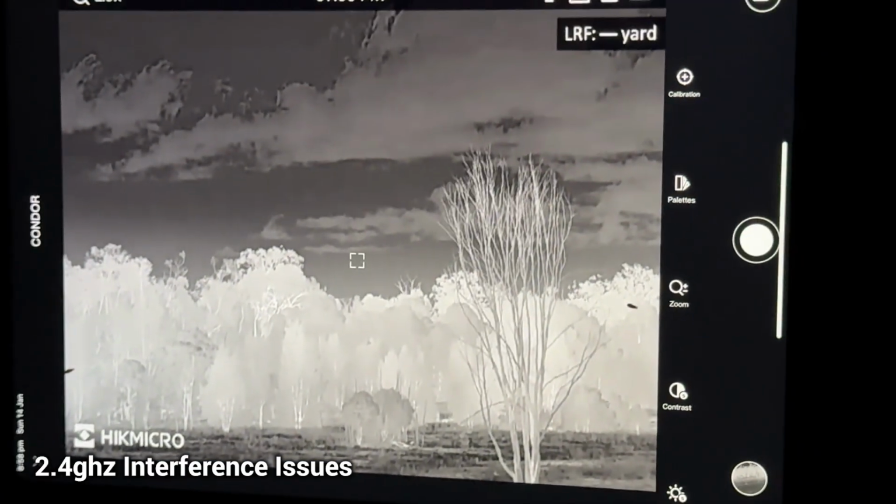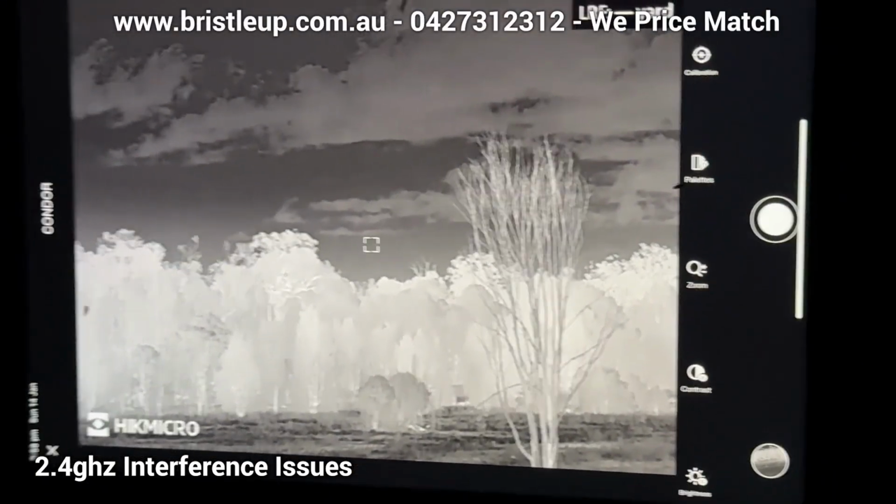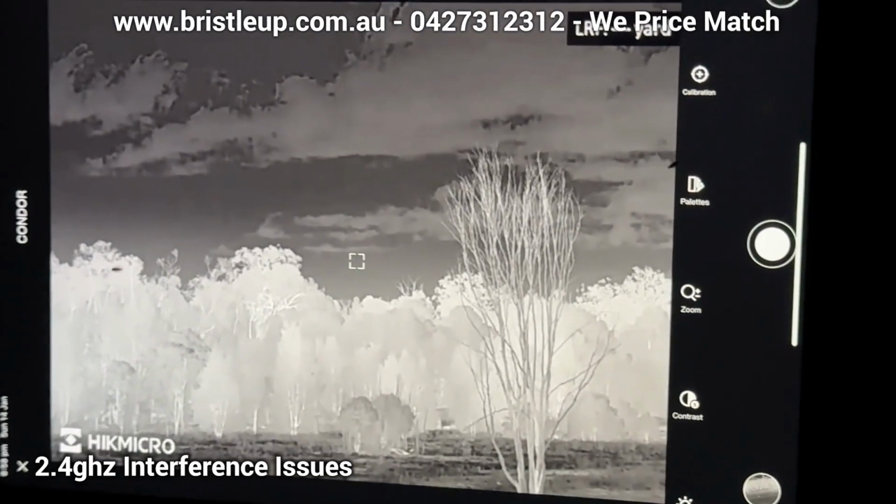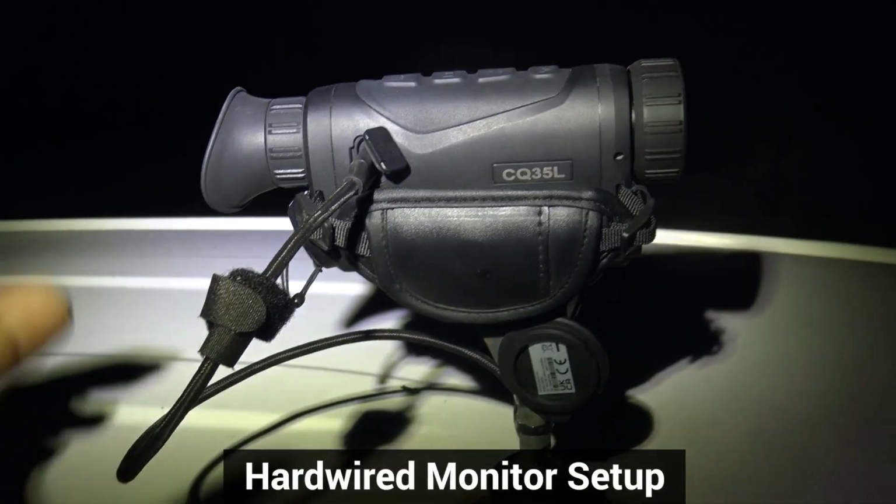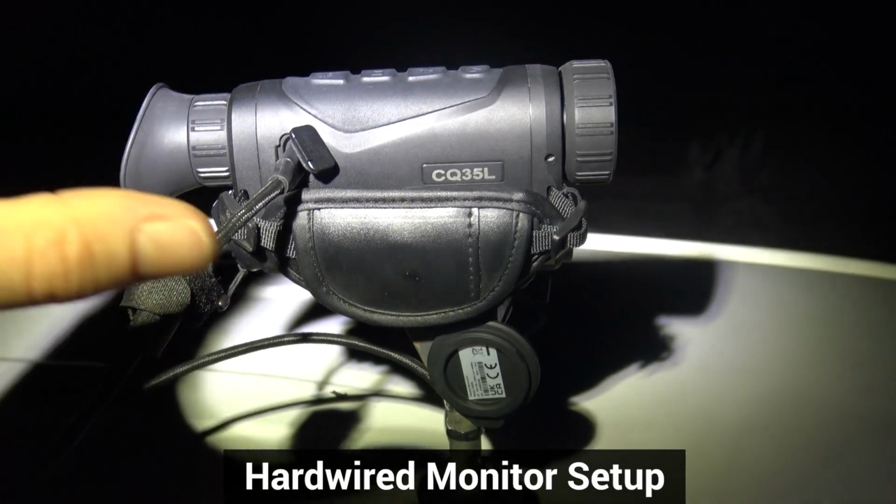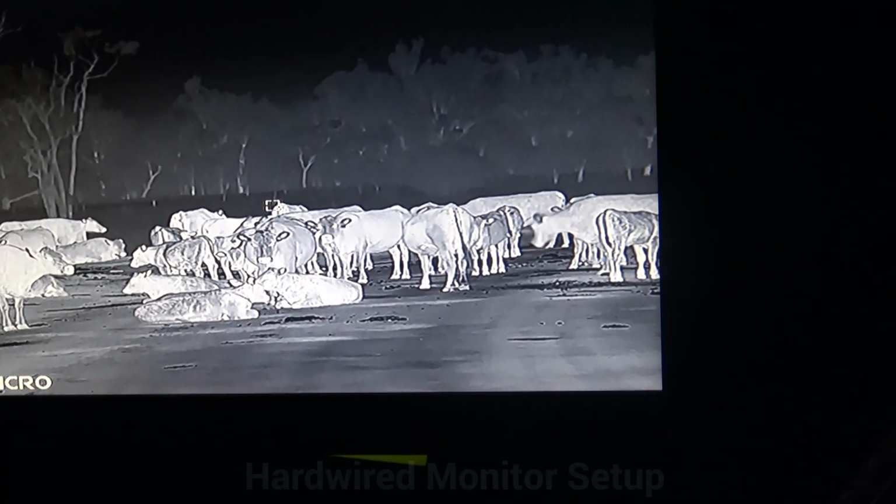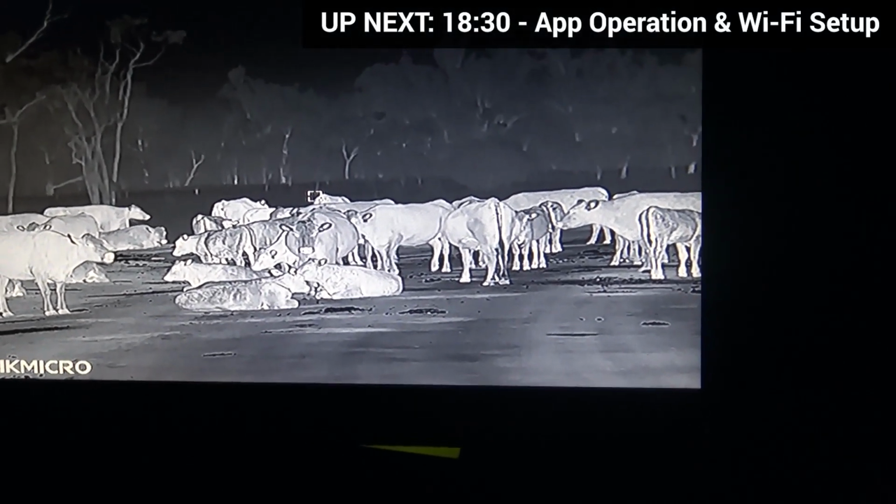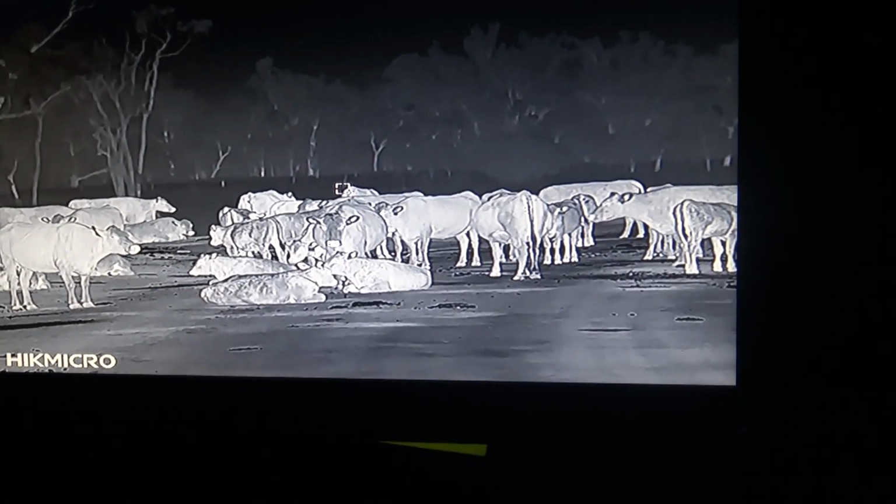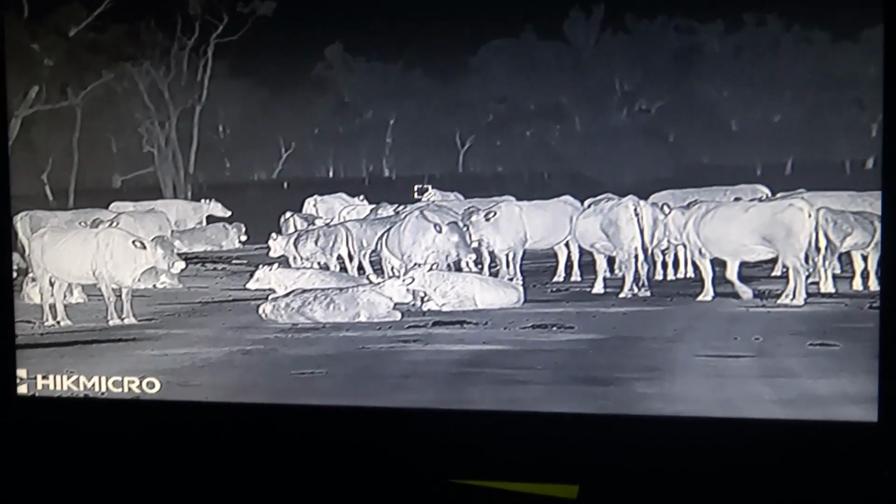As you can see, thermals that operate on the 2.4 GHz are more susceptible to interference problems. That's why the 5 GHz upgrade to the Condor is going to be beneficial to people wanting to remote mount it. If you prefer, you can also hardwire the Hikmicro Condor to a monitor using one of our kits. We've been doing hardwired kits for over 2 years now for all the major brands on the market. Pretty much the only brand that doesn't currently support hardwiring is Pulsar. Keep in mind, you can't hardwire to a tablet, it needs to go to a monitor.